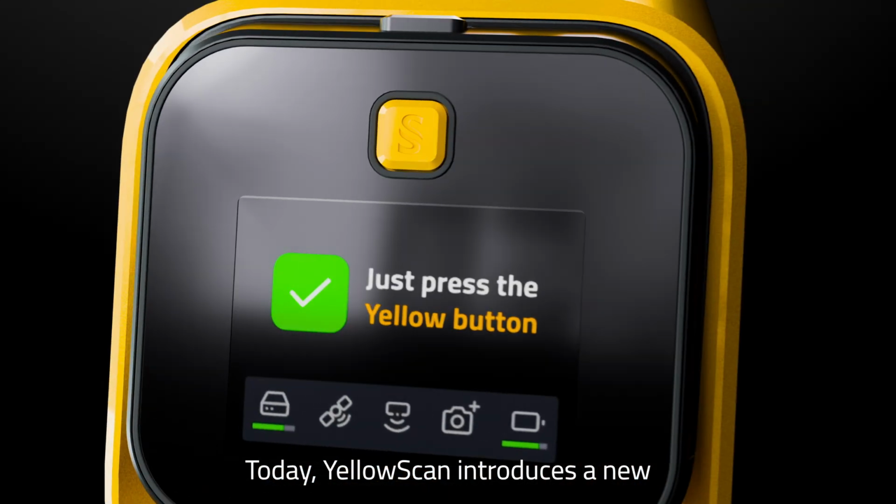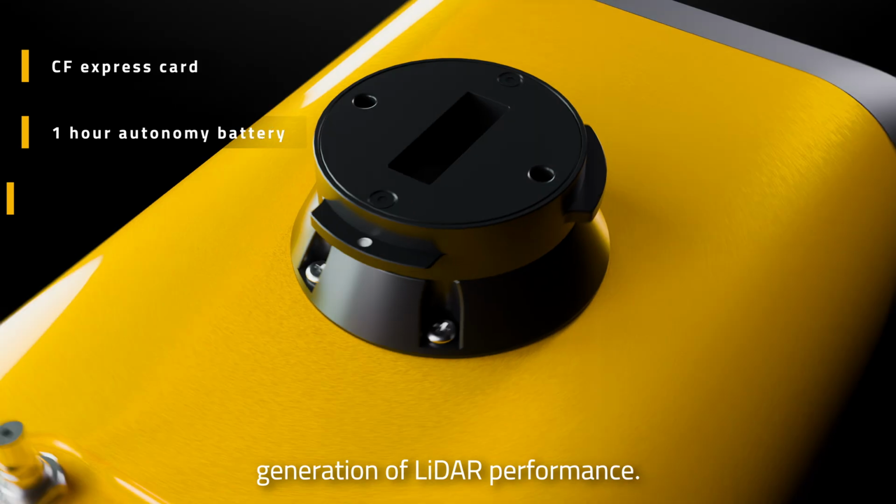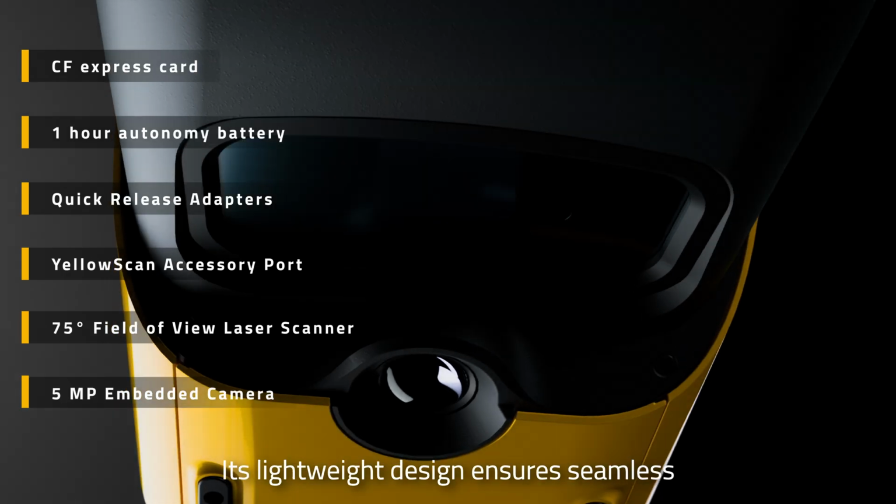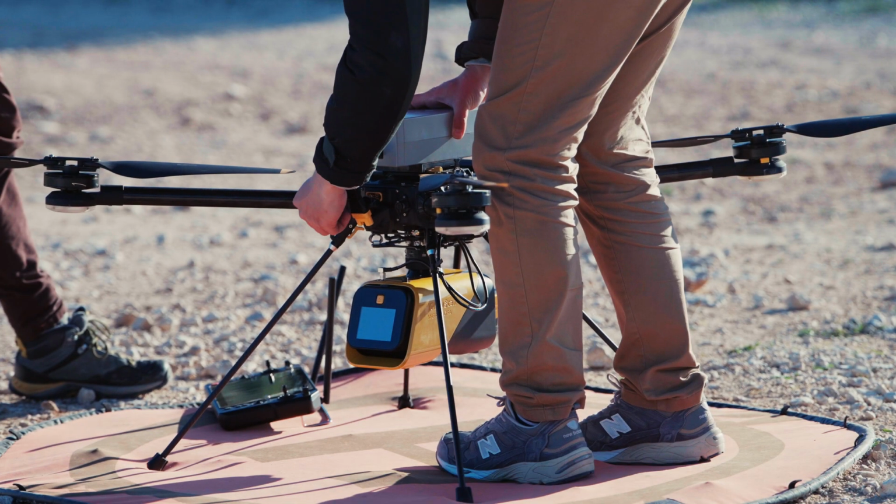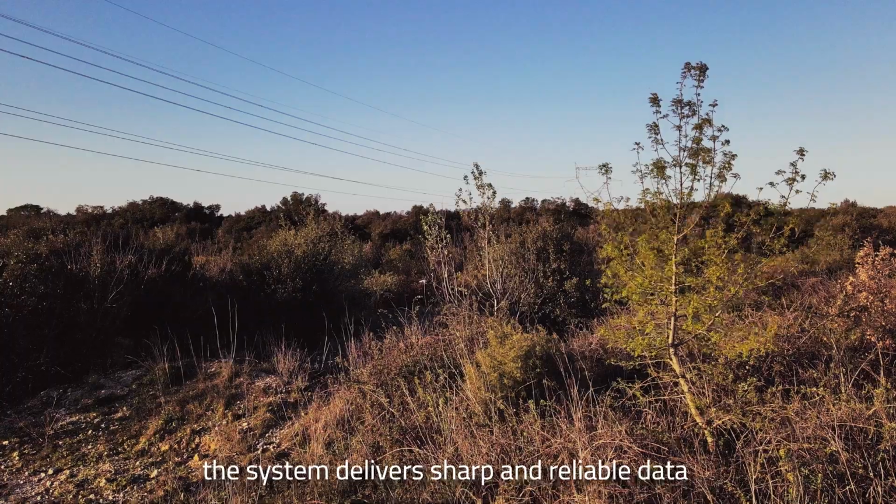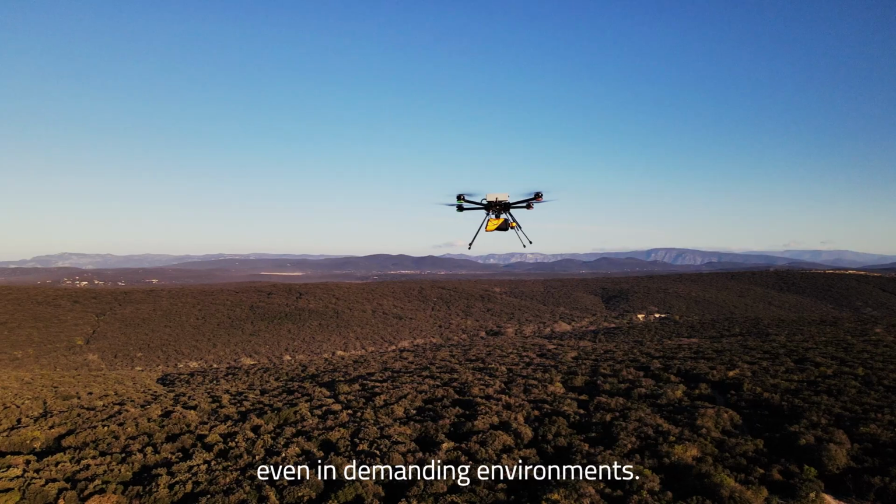Today, YellowScan introduces a new generation of LiDAR performance. Introducing YellowScan Mapper Ultra. Its lightweight design ensures seamless integration with professional drone platforms, maximizing operational flexibility. Built for productivity, the system delivers sharp and reliable data even in demanding environments.